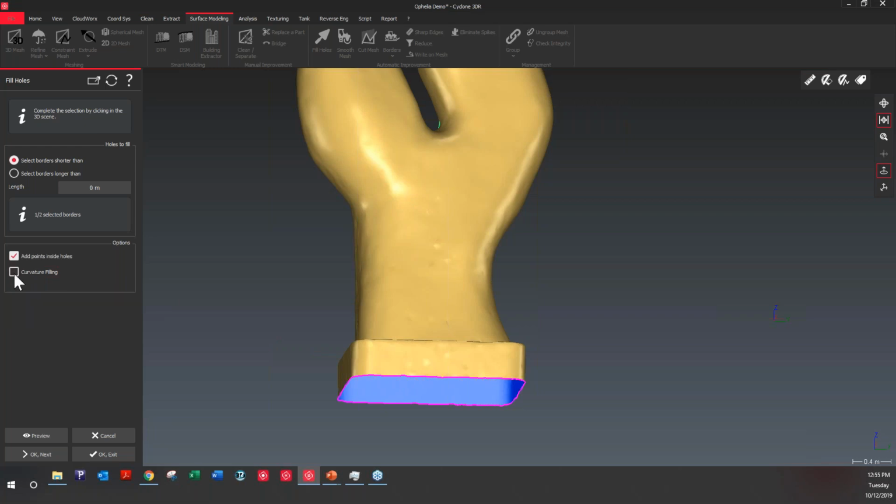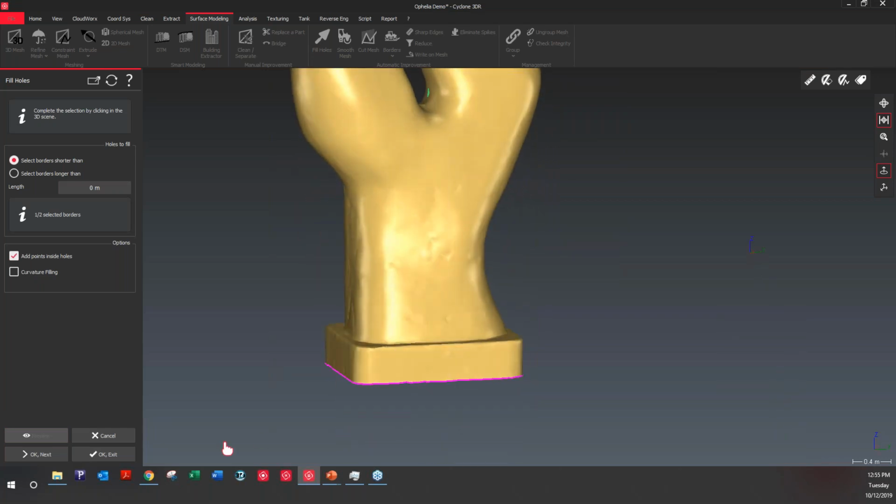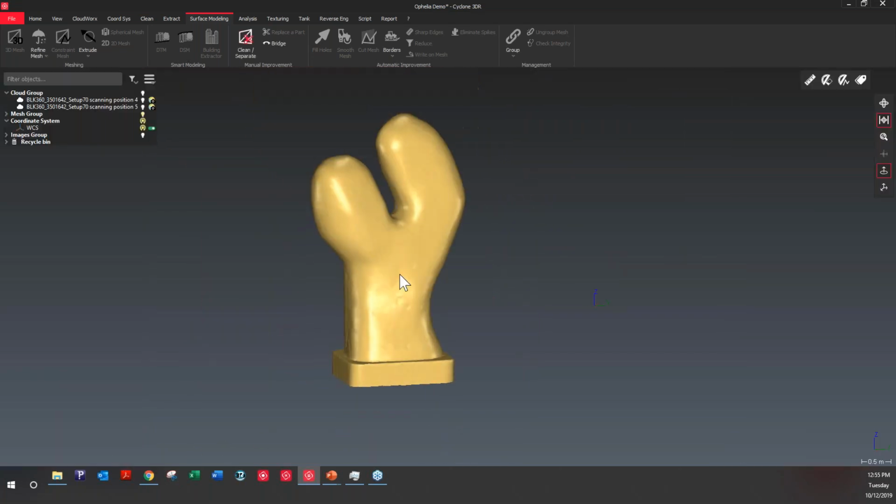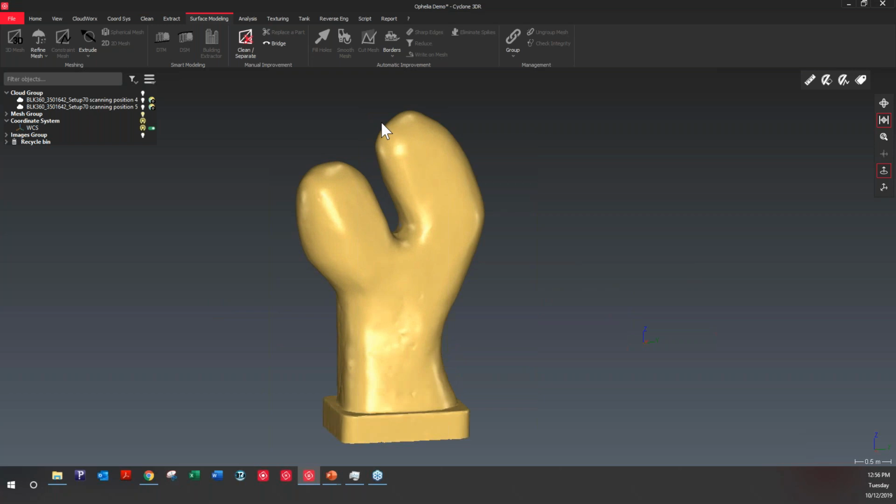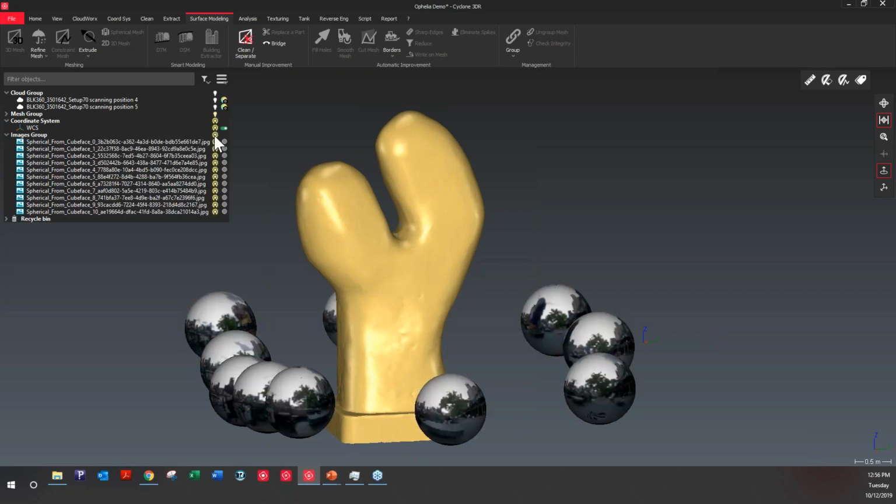So I'll just untick the curvature filling option and click on preview, and that's just flat there. And that's it. We have our mesh ready to go, completely closed like that. So obviously here, because it's a nice piece of art, the main thing is actually missing, which are the colors of this mosaic on top of the statue. So this is when we'll be able now to texture it.